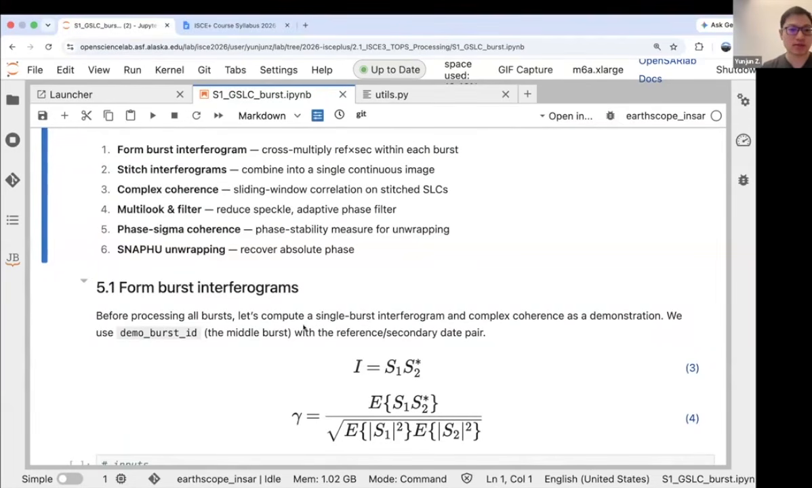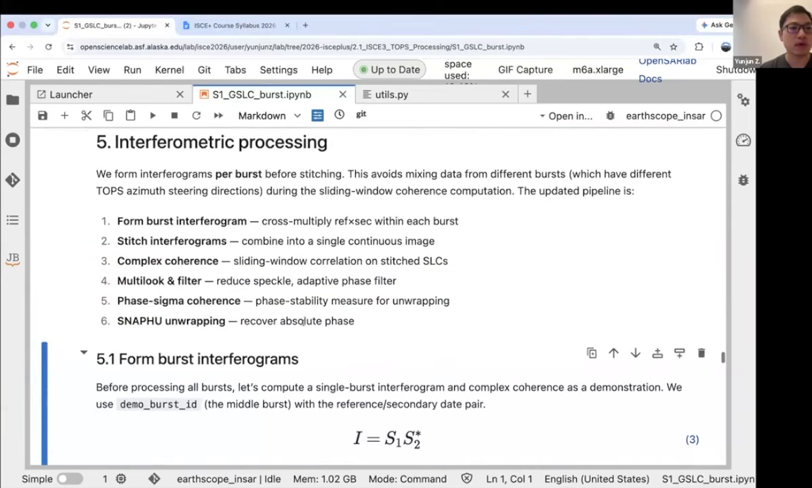And that is what we're trying to do. So going on, we're doing the interferometry processing for those geocoded bursts.